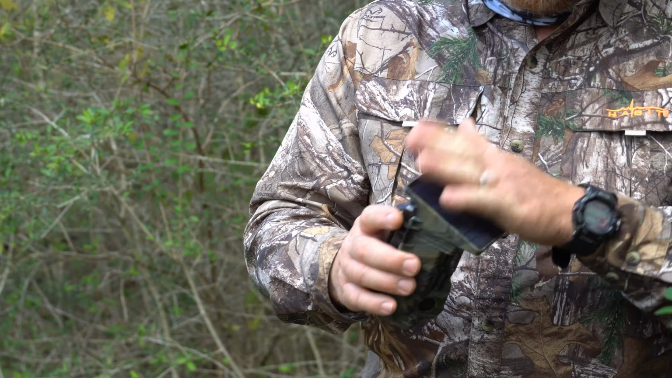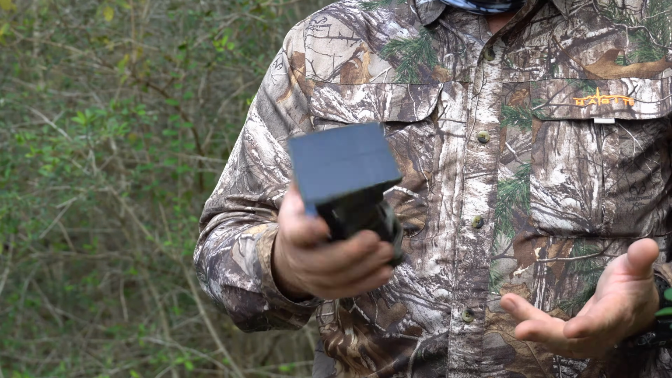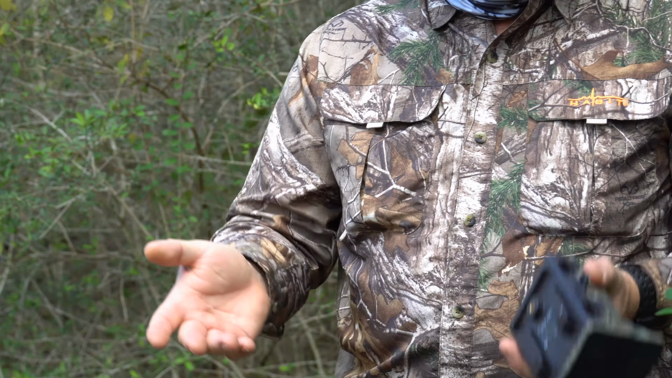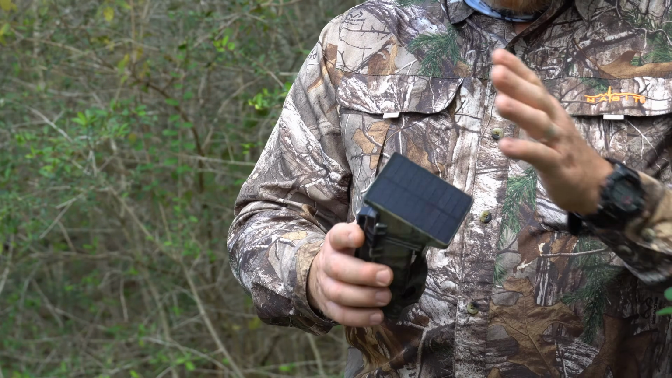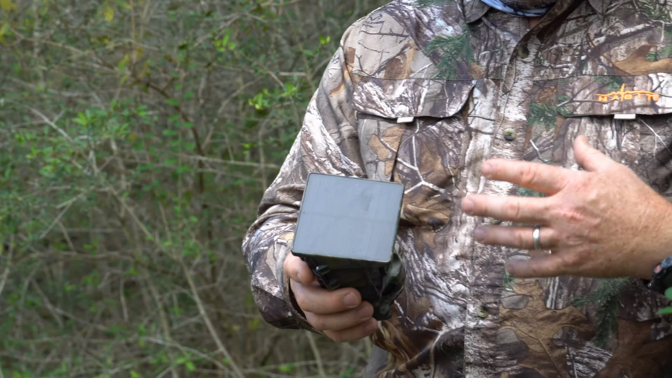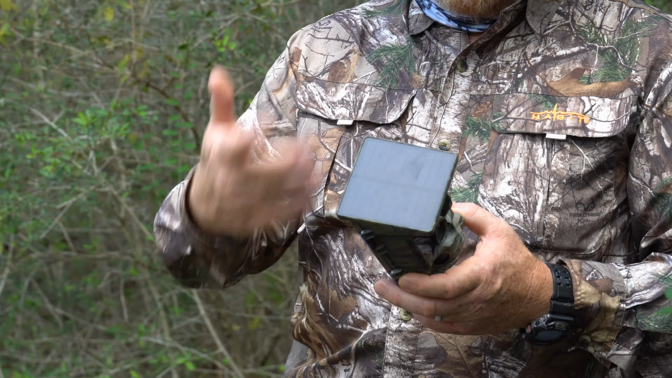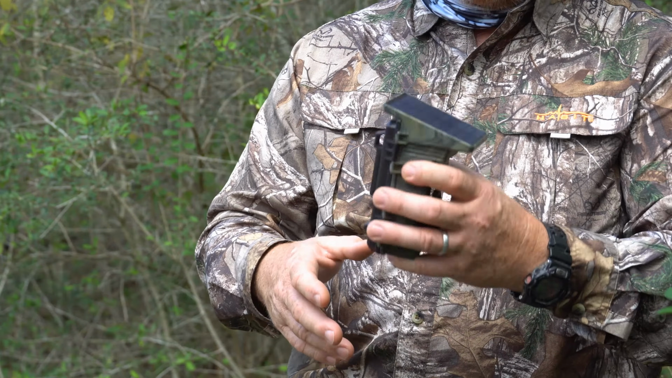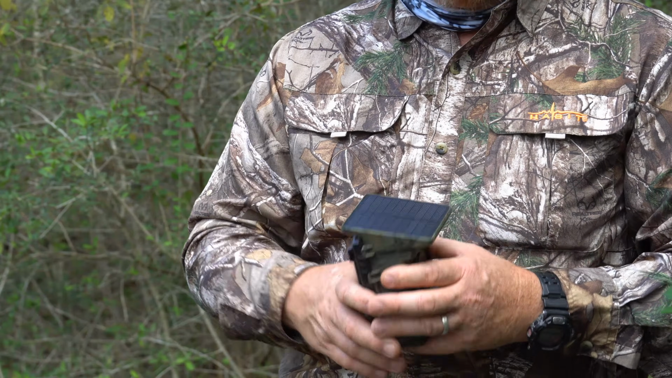Battery life, there is really no reason to worry about that because it's got the solar panel. I never had a problem with that during the whole month of testing, as long as it's pointed towards the sun. That's the one thing that is my suggestion here for improvement: you actually have to put this camera facing the sun. So it has to get direct sunlight.